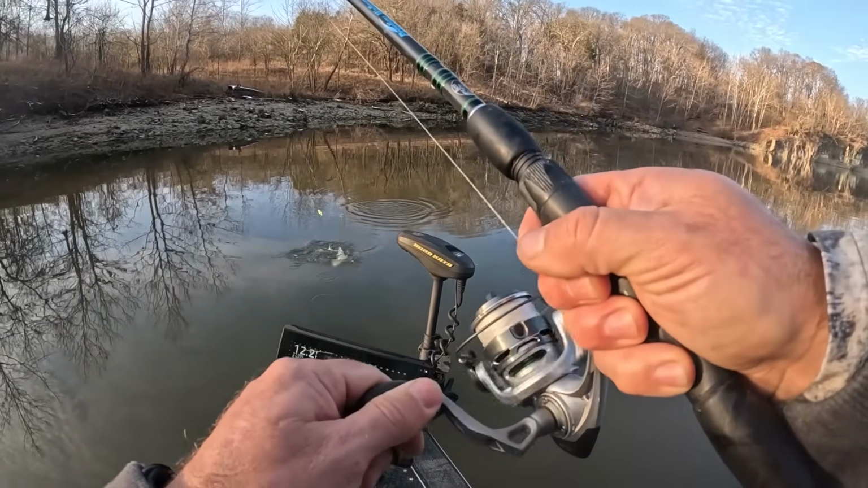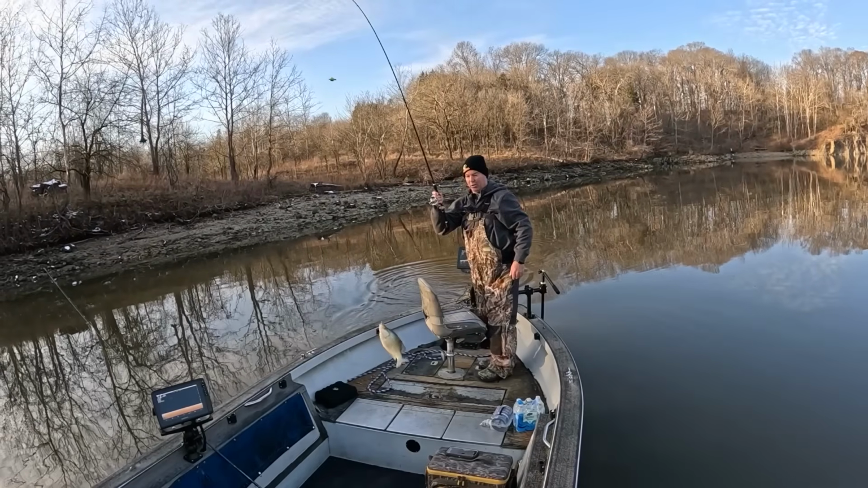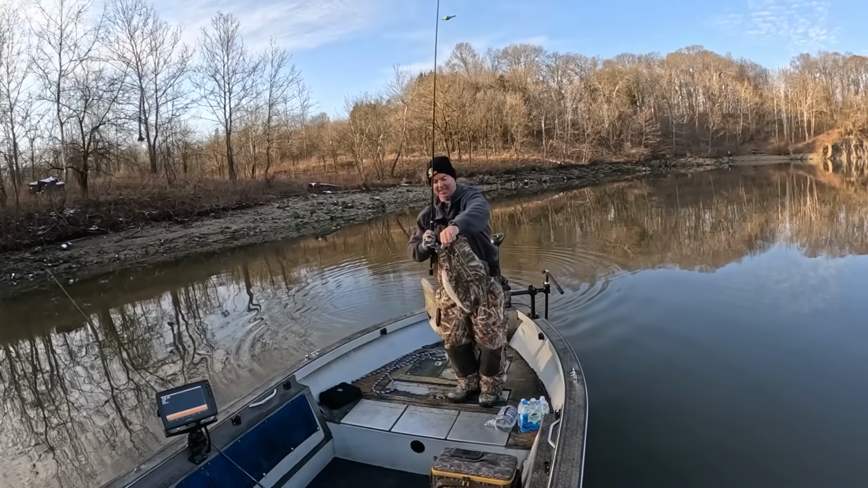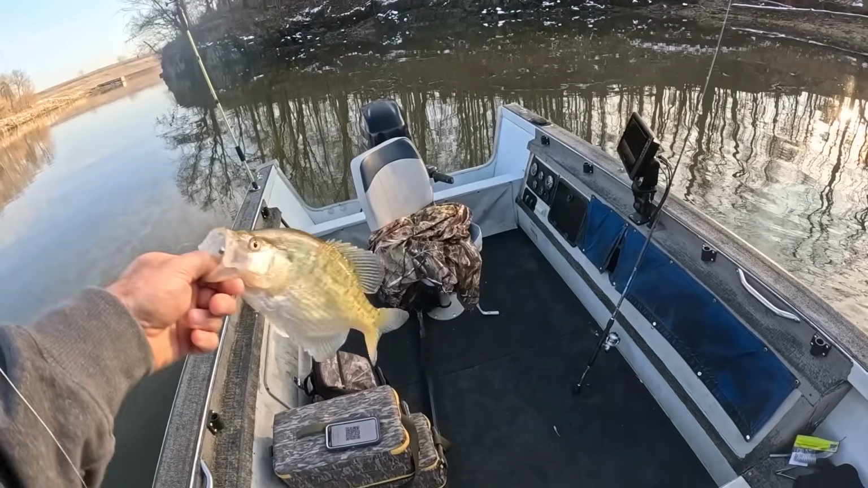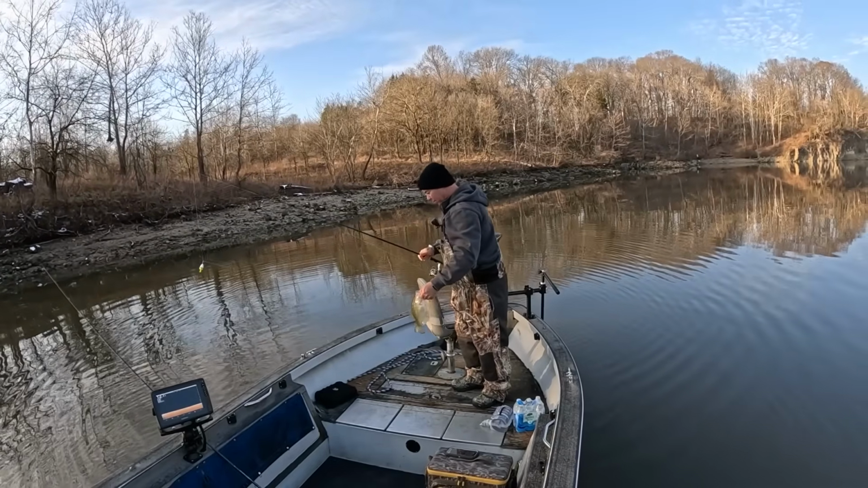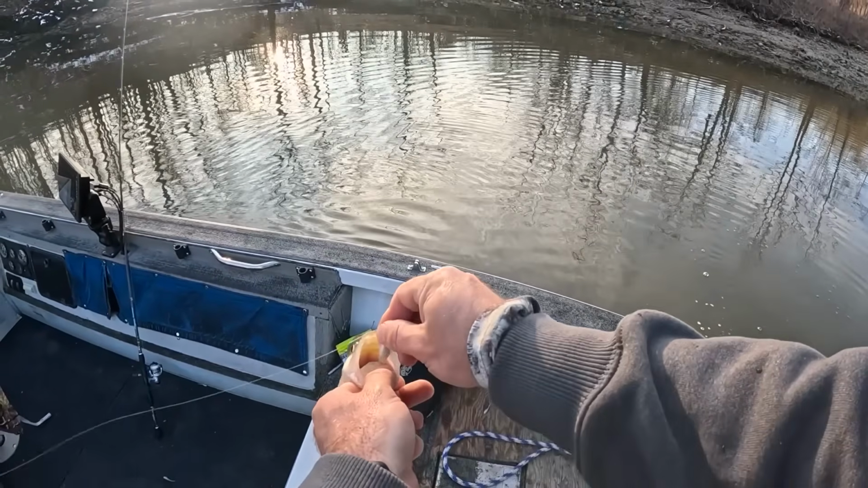Oh man, right there, good fish, good fish. There's them ones I was looking for. Uh-huh. Nice. Slab there, buddy. That's a 12-inch fish. That's a good fish there. That's what I'm looking for. That's them marks I seen on there. He hammered it too. He crushed that thing.